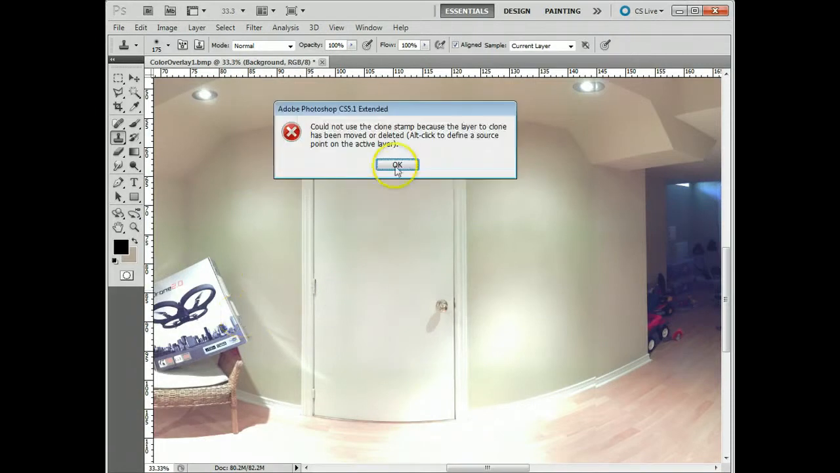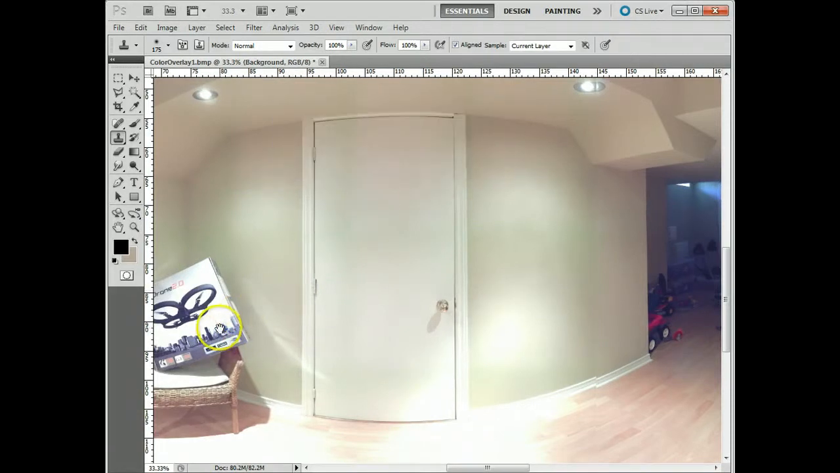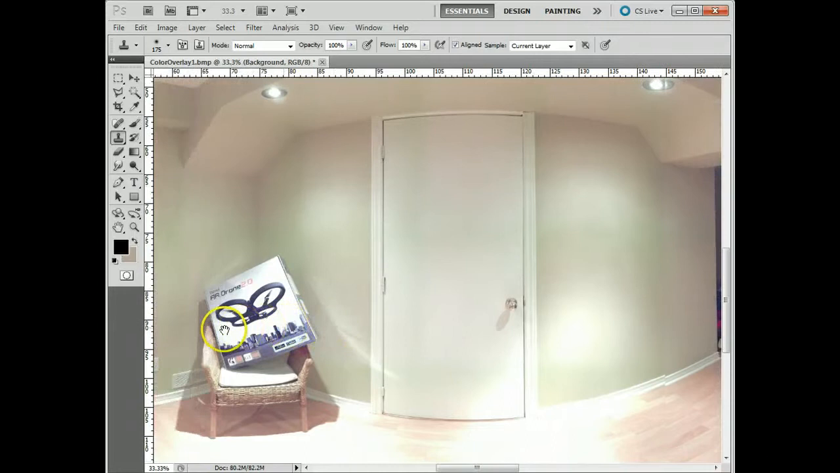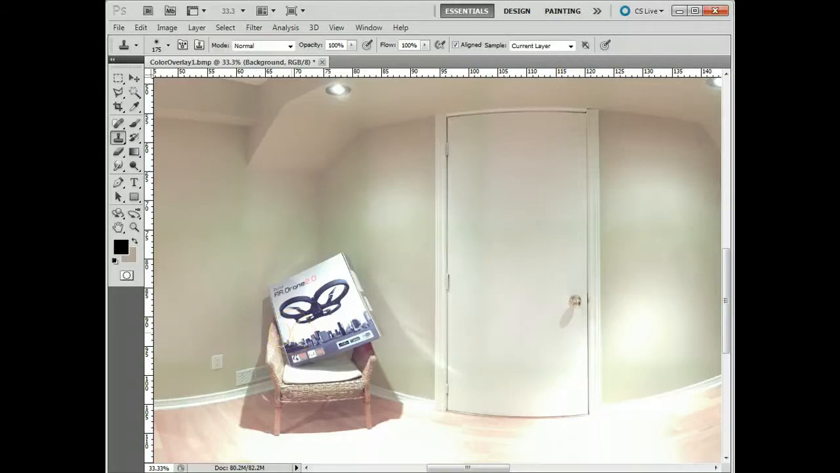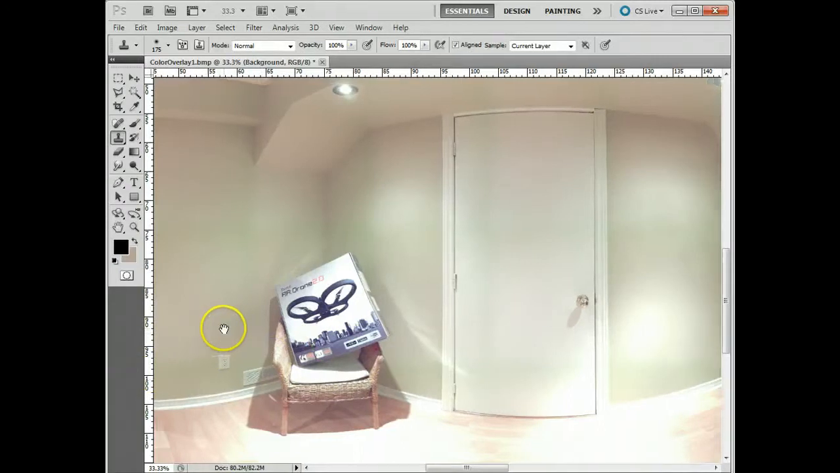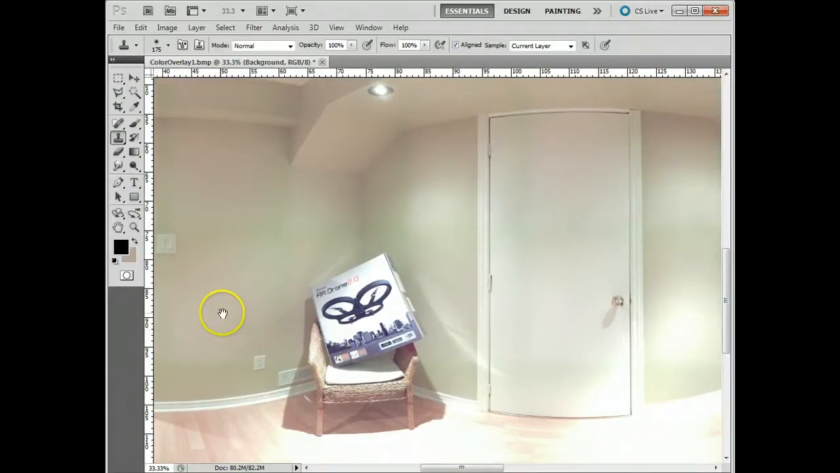The other might be to erase some things. Now I'm not going to erase the chair here with the box and stuff. What I will do is maybe erase something else that's a little bit easier. Obviously there's shadows and things like that. It's going to be complicated to do, and it may take some time, but let me move this over a bit. Just a bit more.